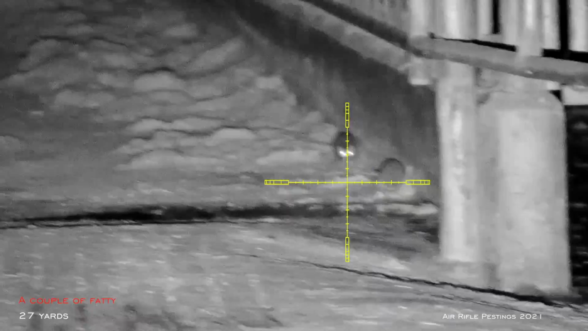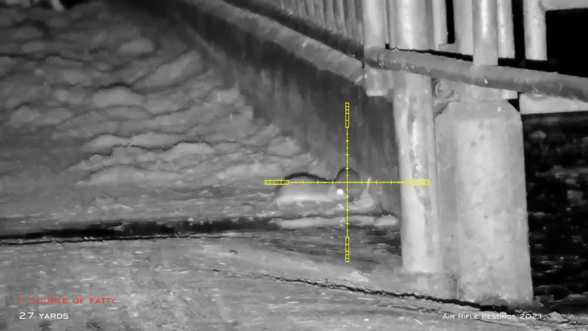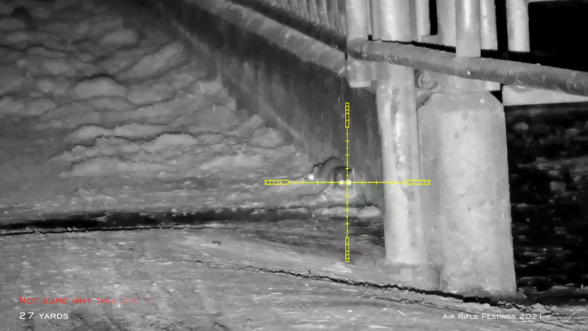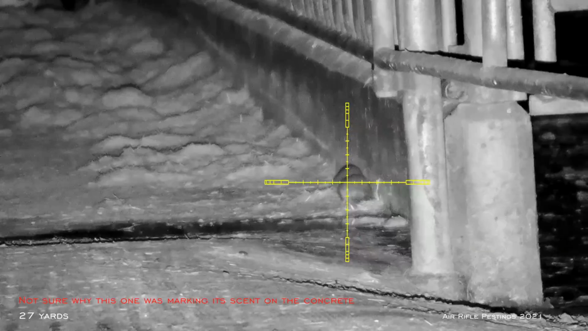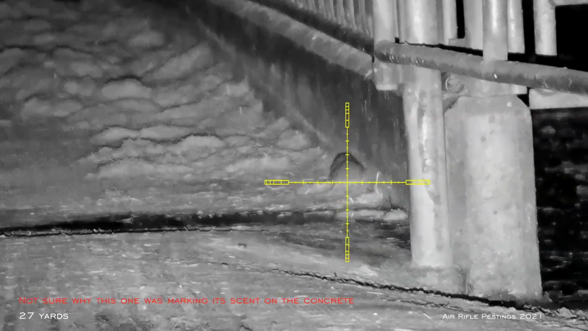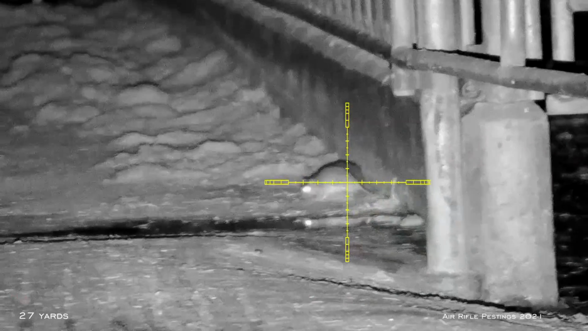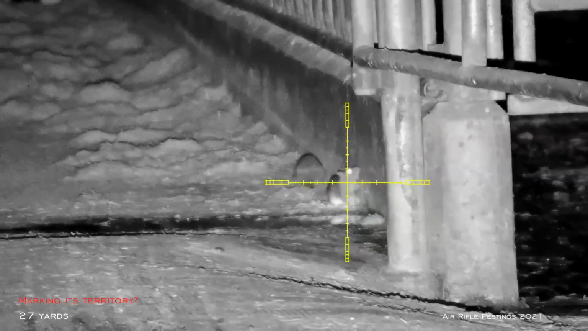So this is inside one of the barns. I set up about 27 yards away, and I saw 3 rats. Two of them, not sure what this guy was doing. Looks like he was marking his scent as he was rubbing against the concrete for whatever reason. But anyway, I got him on my crosshair, and I quickly took him out, shooting him in the backside.